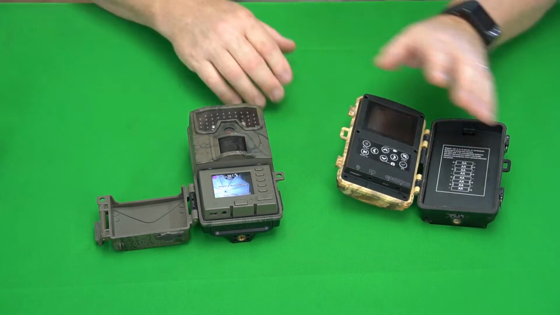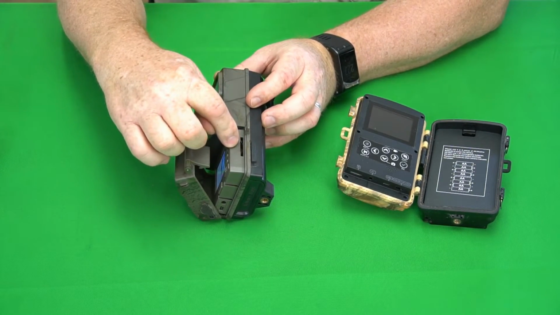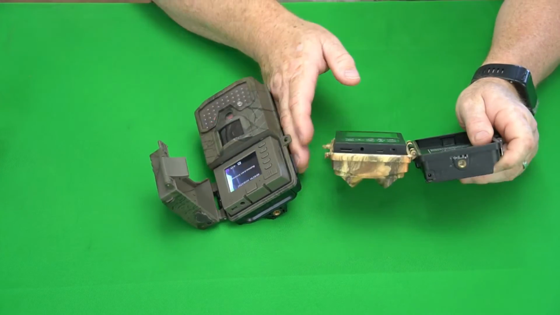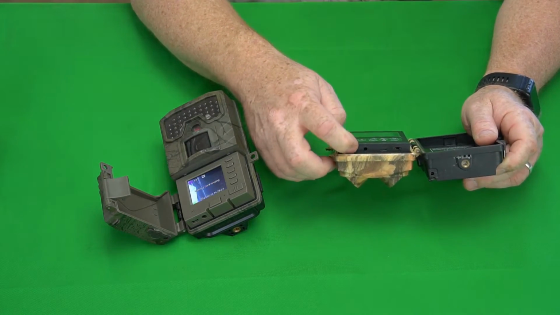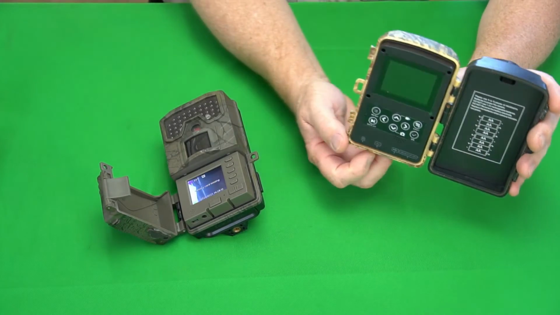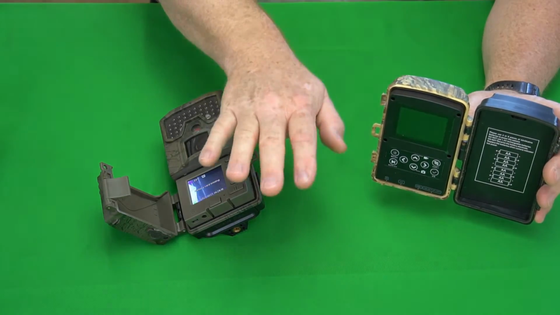Okay, what are the other differences? This one has a side-mounted full-size SD card. Whereas this one right here, I would say 8 out of 10 trail cameras are designed with a bottom-mounted micro SD card. It makes it difficult to get in the field. This is what it looks like in the field. And you're normally putting your cameras down low where the animals are, not high.